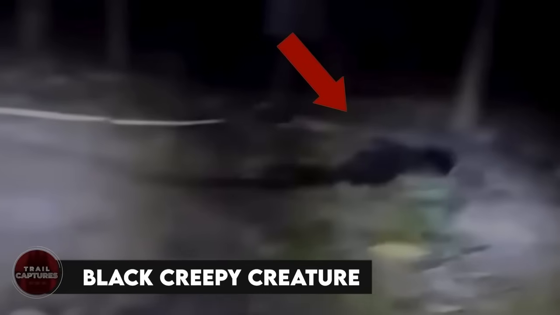Black creepy creature. Two farmers in Mexico were woken up in the middle of the night by their goats going crazy. They rushed outside to see what the commotion was about, and guess what? They found a weird black creature clinging onto one of their goats' necks. They tried everything to get it off, but it took a few minutes of struggling before it finally let go and scurried off into the woods. The farmers even tried to chase after it, but it vanished into thin air. Can you believe it? What do you think that strange creature could be, and where did it come from? The mystery remains unsolved.